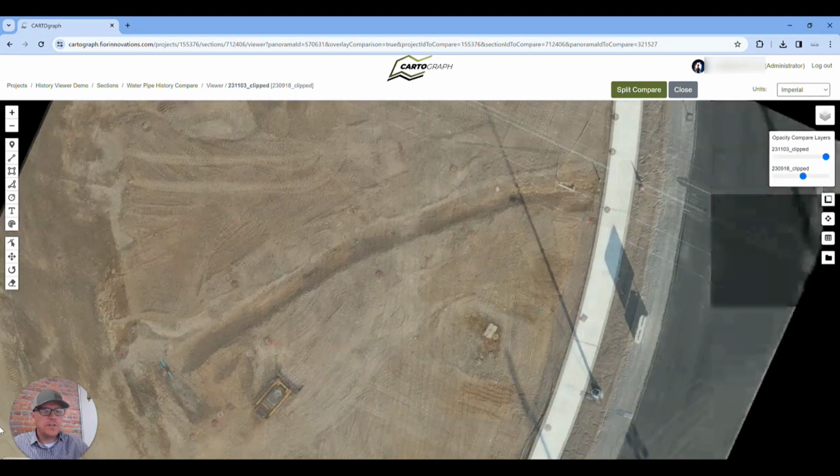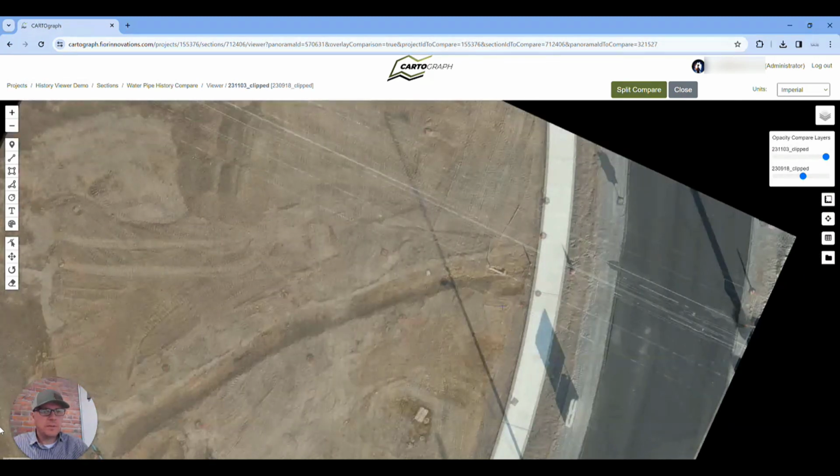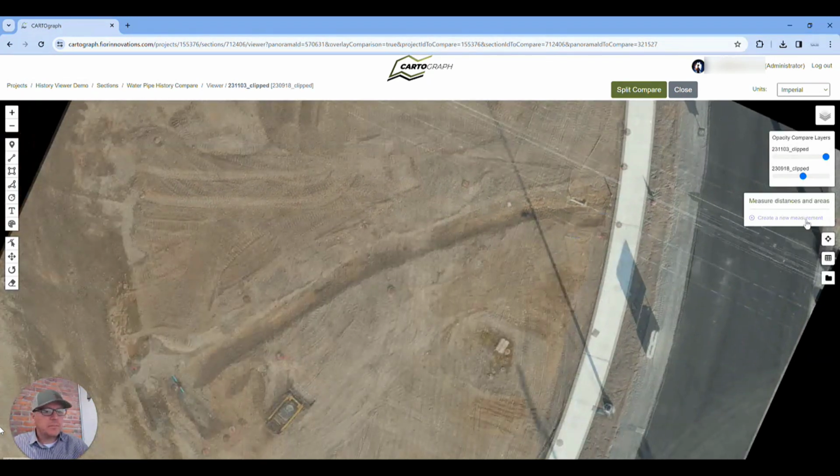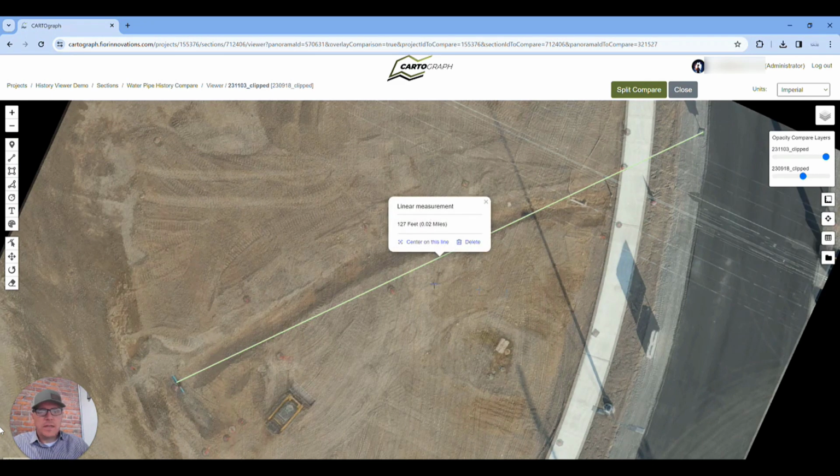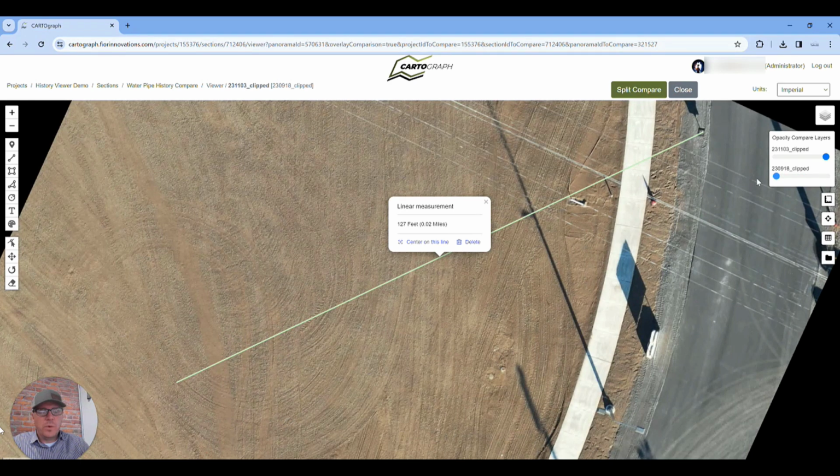So what I'm going to do is I'm going to find a hard target out here, maybe a light post or something, and I can actually take a measurement from that location, we'll say right here, to where the pipe is at, and we can understand how far it is away, and we could actually walk it off. So right now, we would know, without seeing where the pipe is, we could just walk right to it.